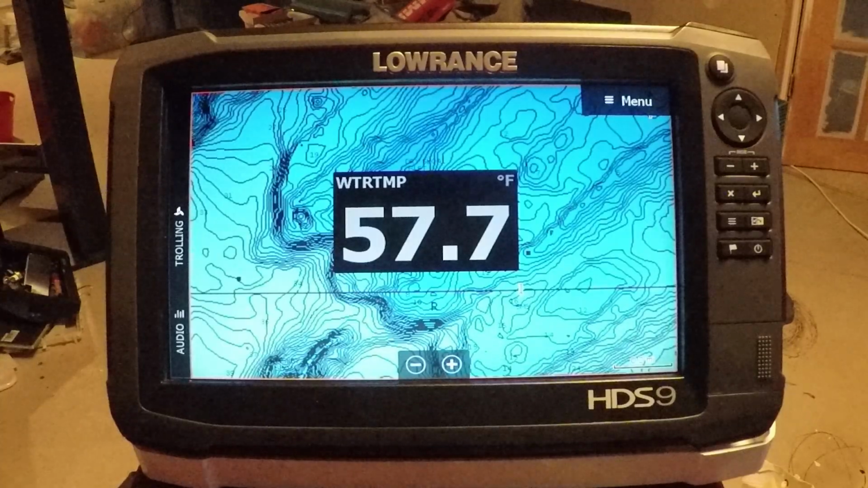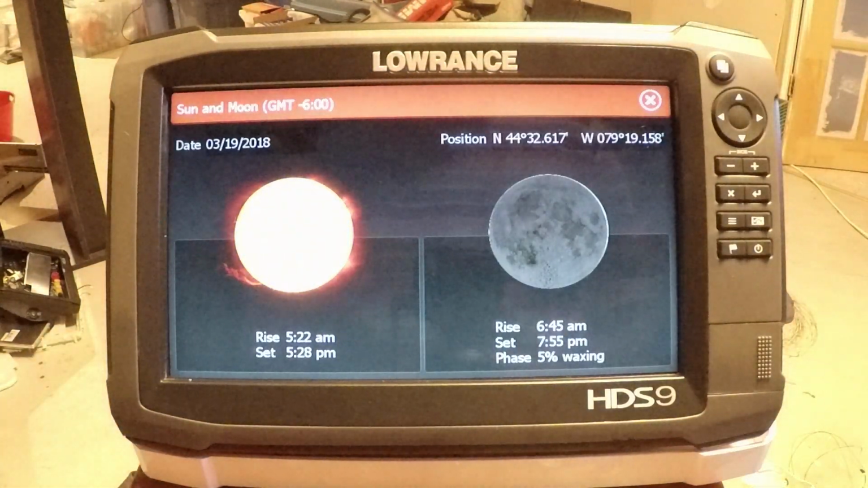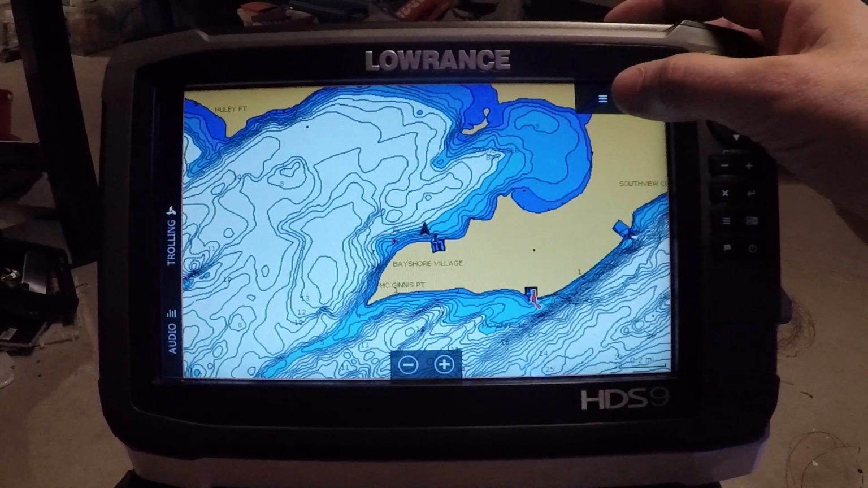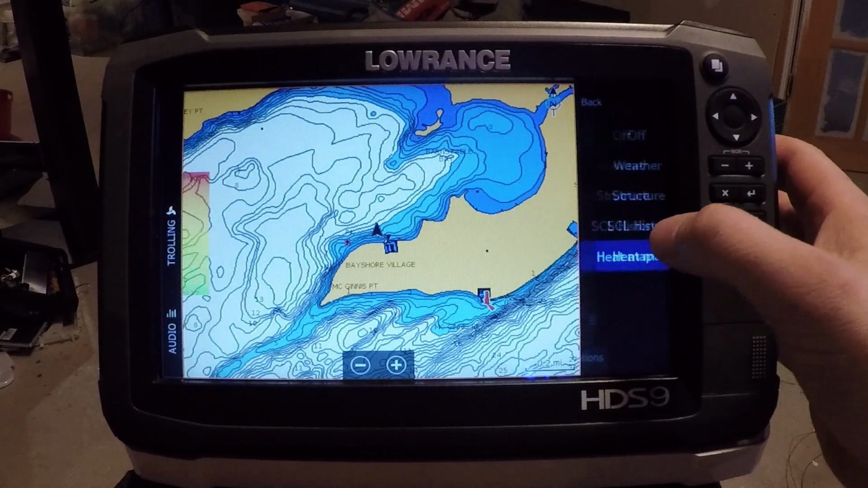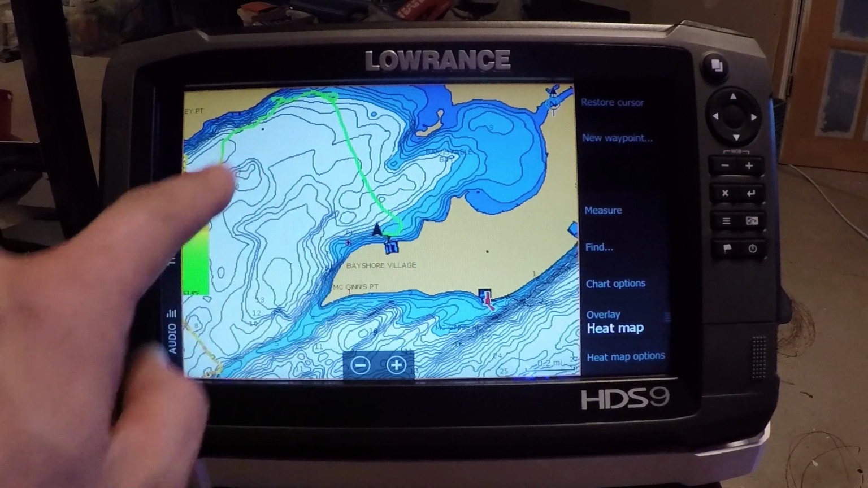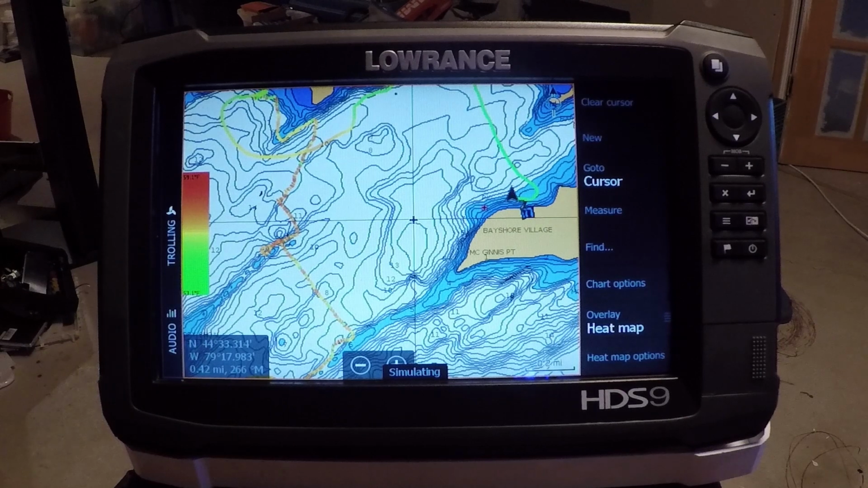This time of year, water temperature and moon phase are the two most important things for bass fishing. And Lowrance has added this feature called Heat Map. We can access it through our menu and through overlay. And what this is going to do is plot out on our screen the temperature variance as we've traveled along.